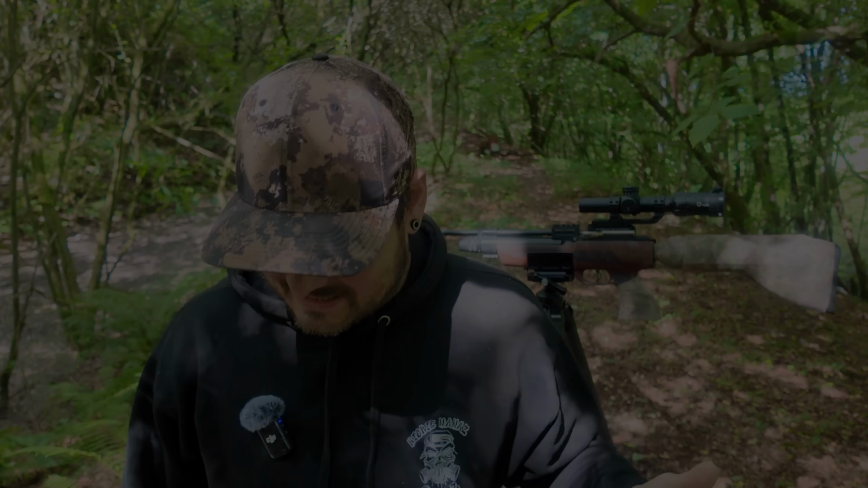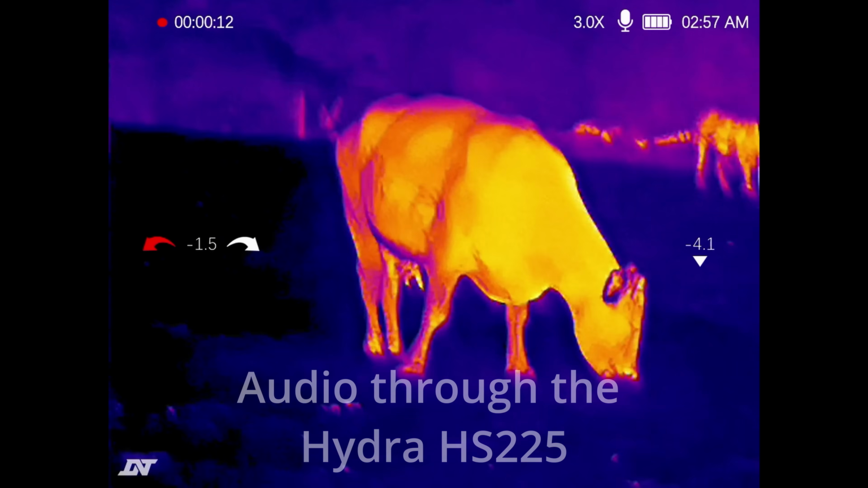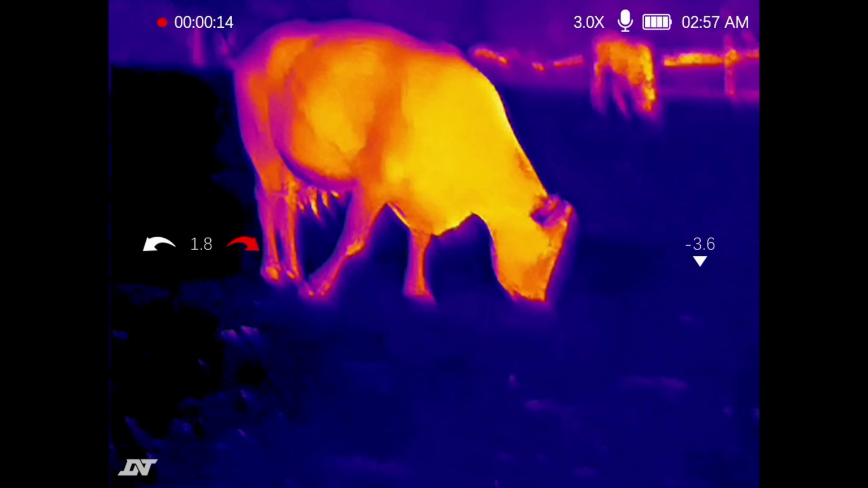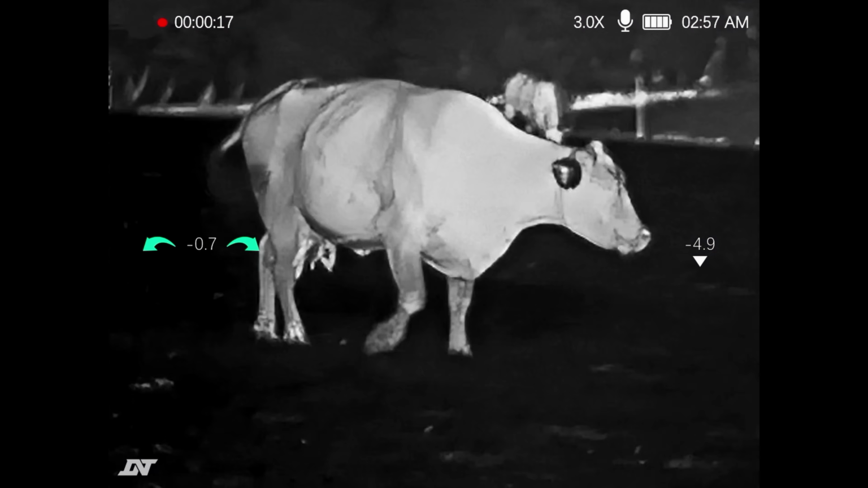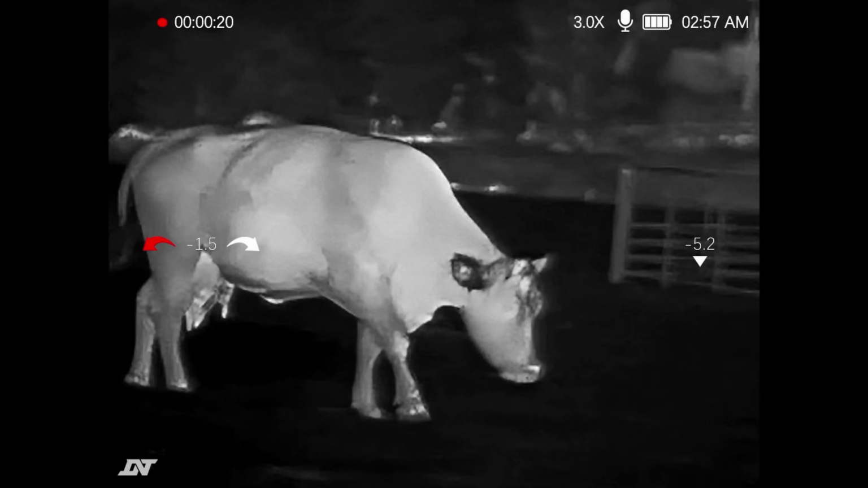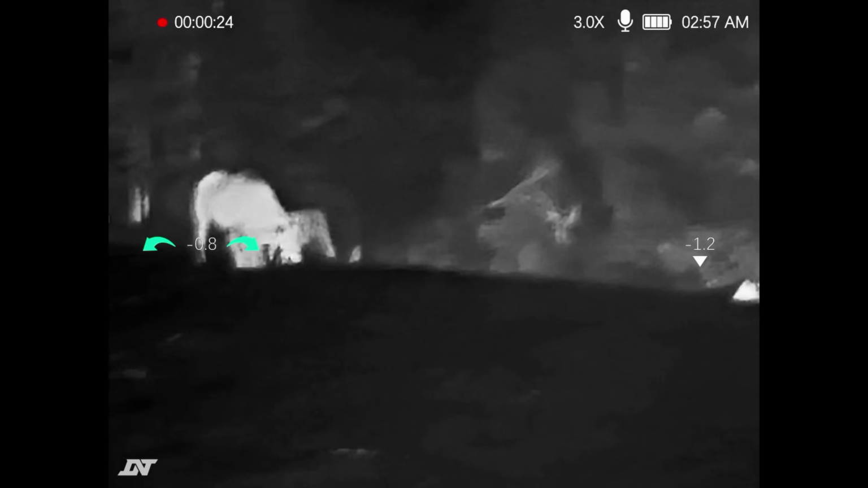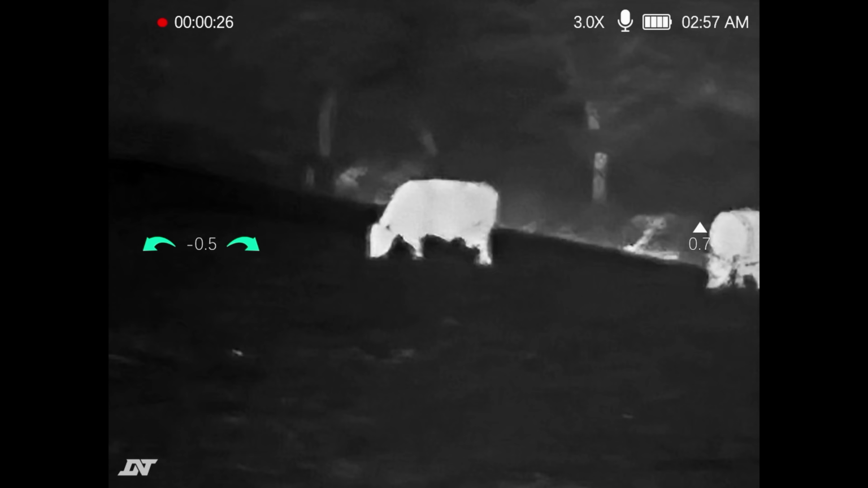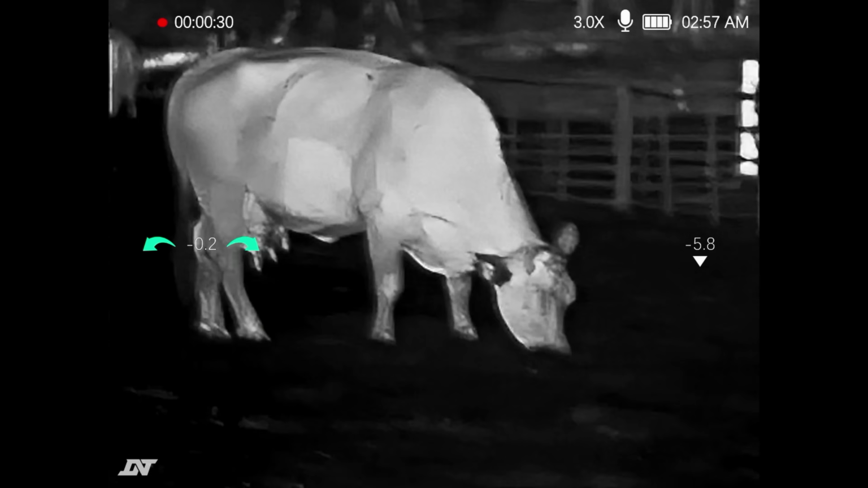It actually does work really, really well. As you can see from these images now, it's a fantastic image. I mean, you can't mistake that. That's definitely a cow. Let's go through a couple of the settings a sec. So now that is white hot. That's bloody good, isn't it? Look at that. I mean, I've used this before, but I haven't used it on a cow.